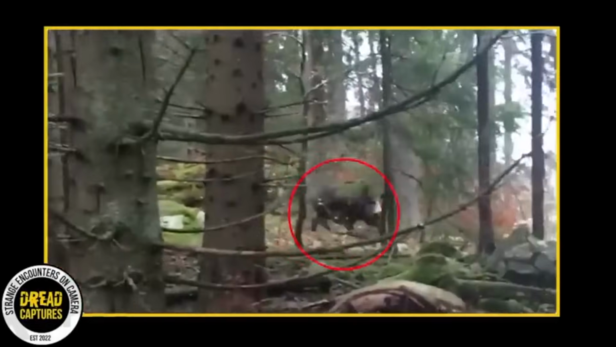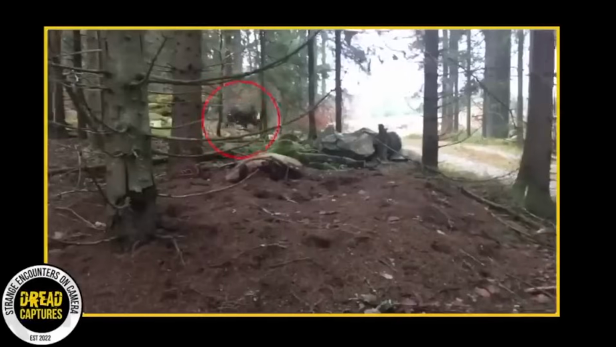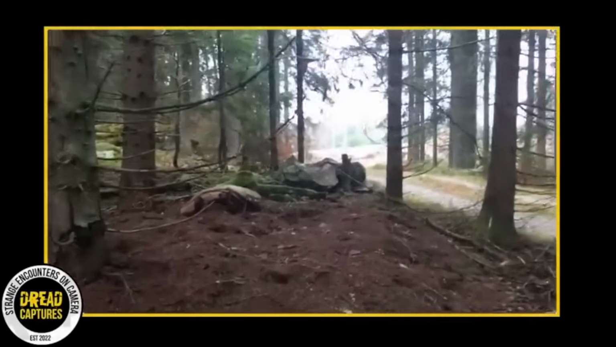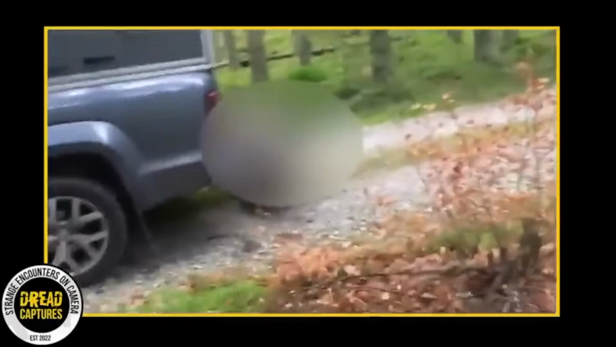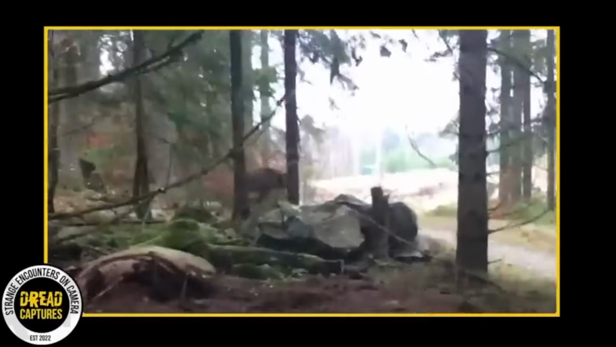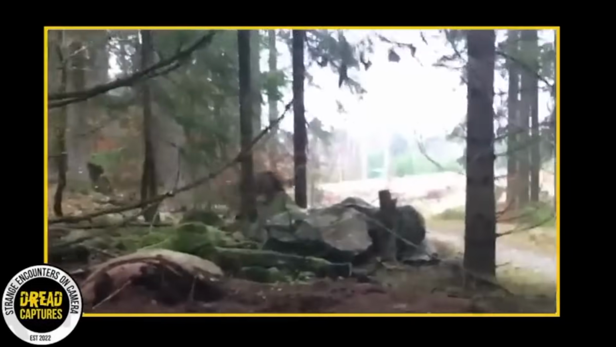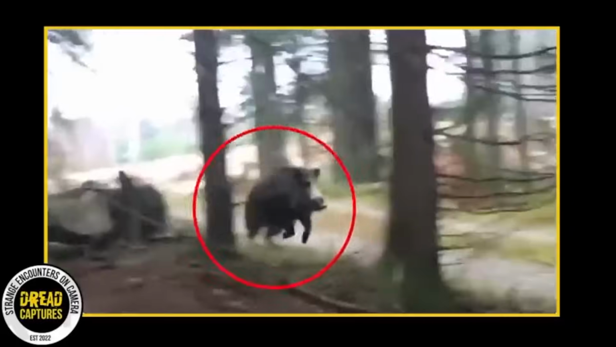Our upcoming clip features a man filming a gigantic boar bursting from the woodland and making a beeline towards him in his vehicle. Despite the hefty build of a wild boar, these creatures can demonstrate remarkable swiftness, clocking in at around 25 miles per hour.